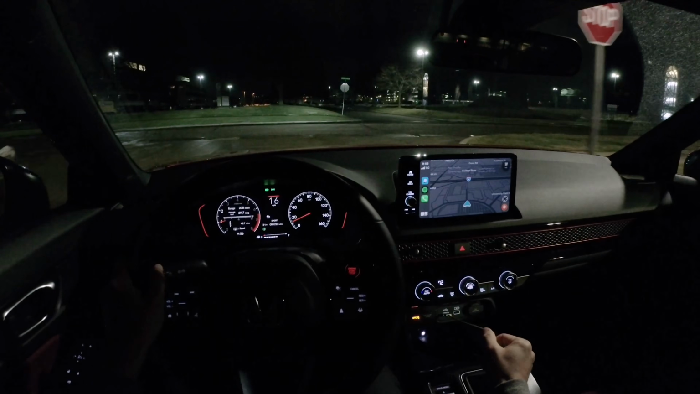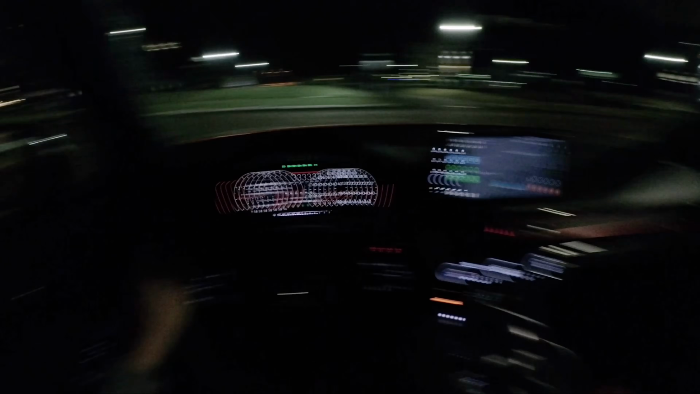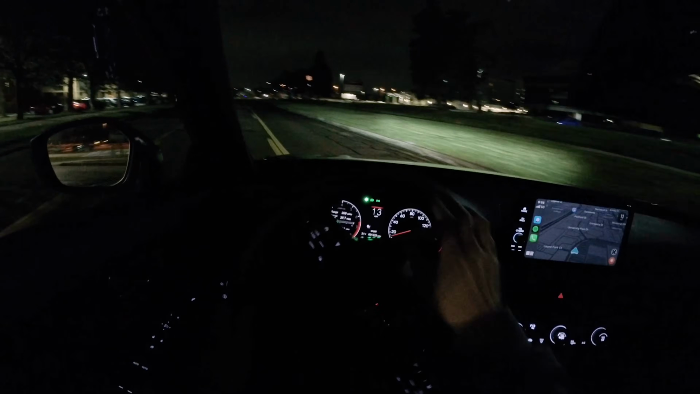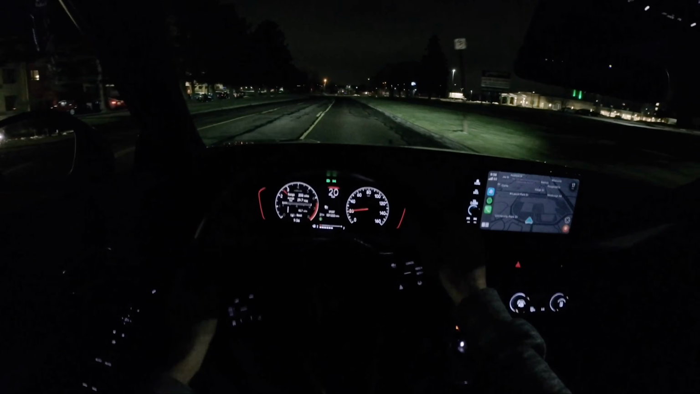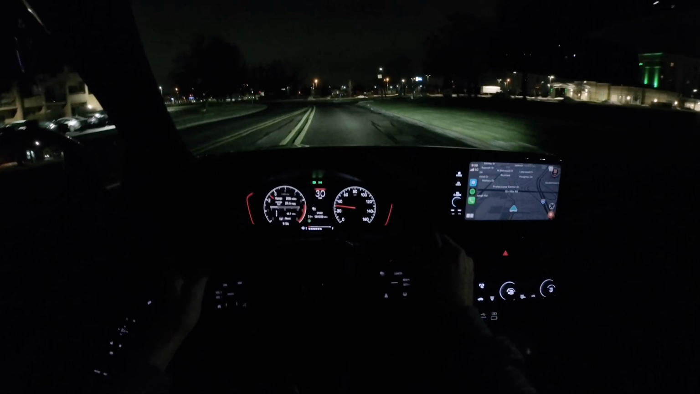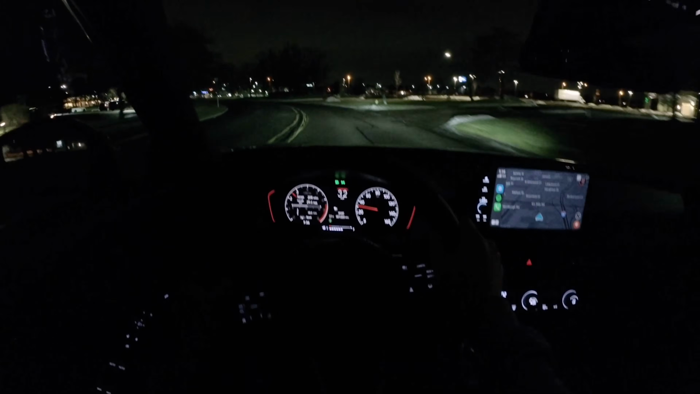Steering is beautifully weighted. In sport mode, it has a really nice heft to it. And sometimes steering can be a little bit too artificially heavy. This is just about right. Decent amount of feel too, and this chassis just does some amazing things around corners.